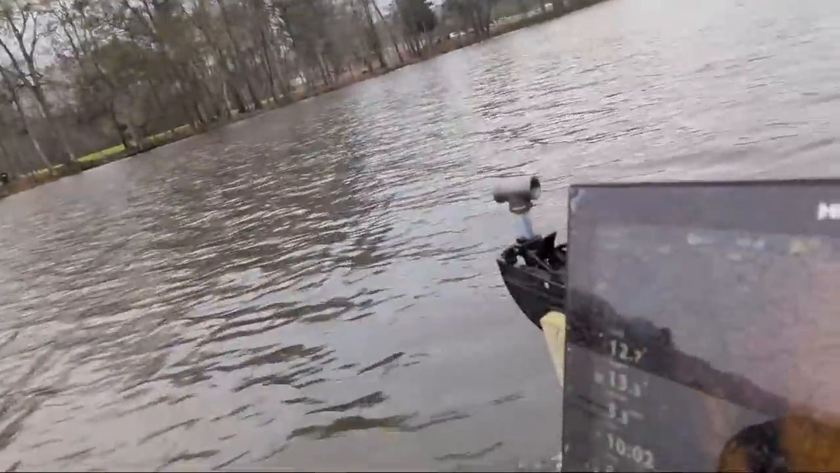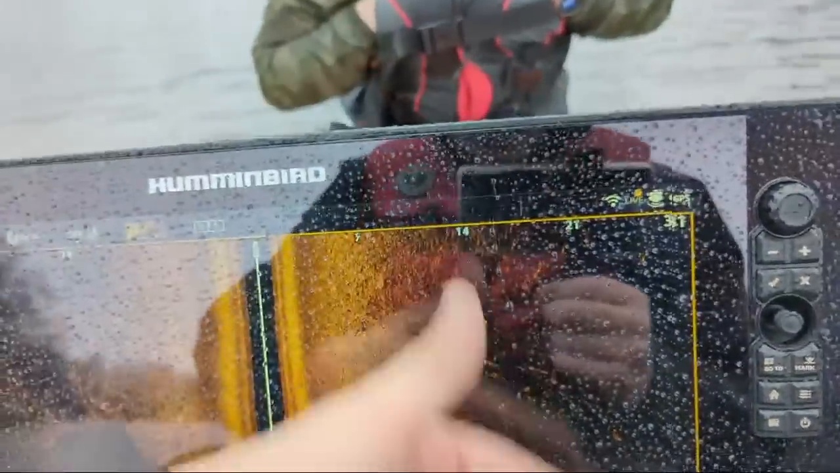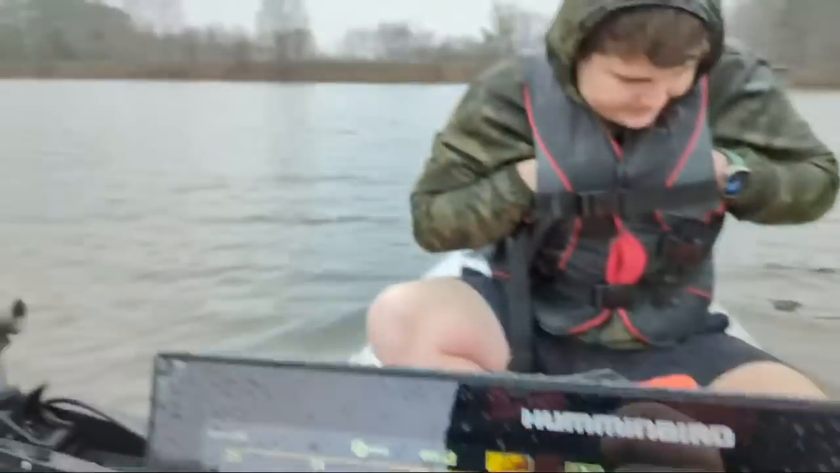What is that? Man, I wish I could. There we go. Gosh, get some of this water off. It's so clear.